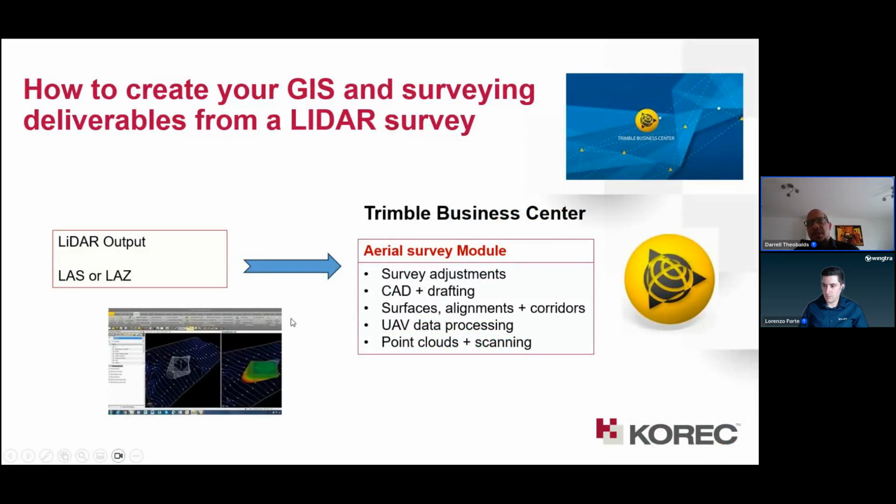In this case, as I said, I use the Trimble Business Center application. Trimble Business Center has a module which they currently sell, called the aerial survey module, and that module is mainly for your photogrammetry. In there, you have your survey adjustments, CAD drafting, surface alignments, UAV data processing, and point cloud. So everything you need to provide the most common deliverables that I would say a lot of our customers require.